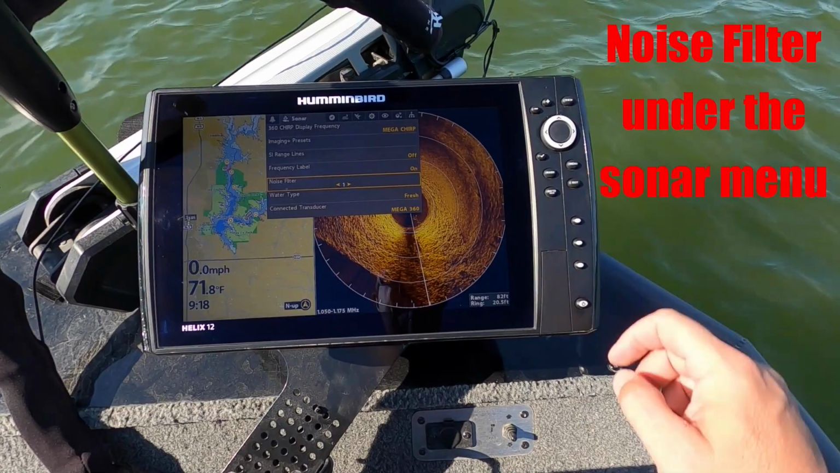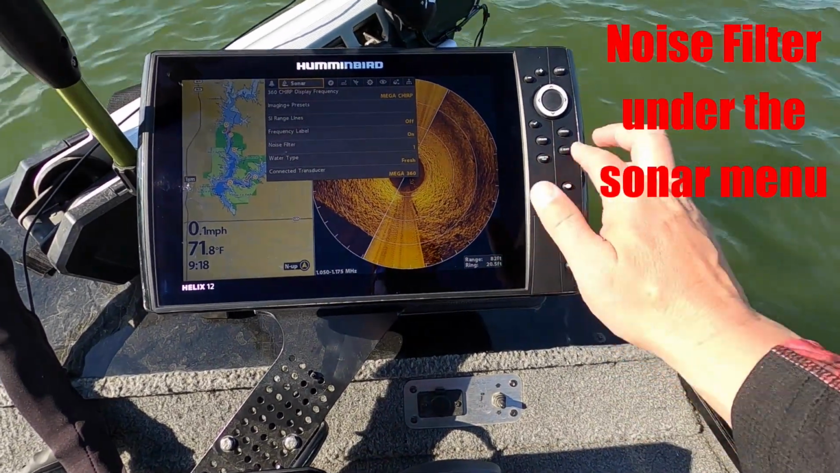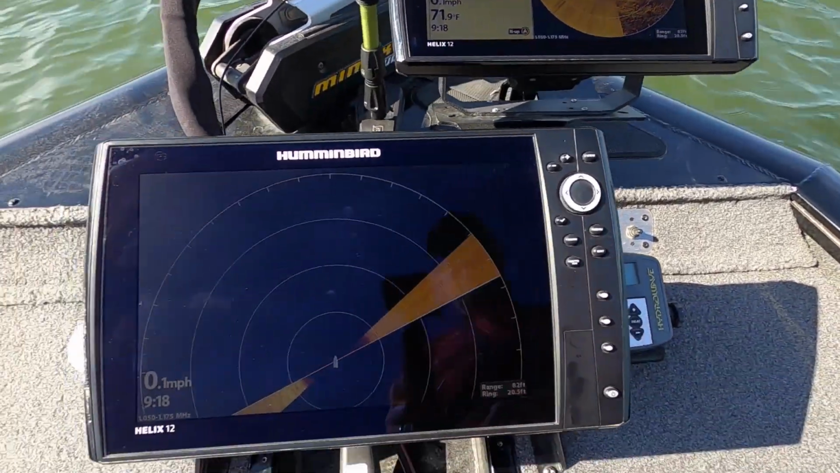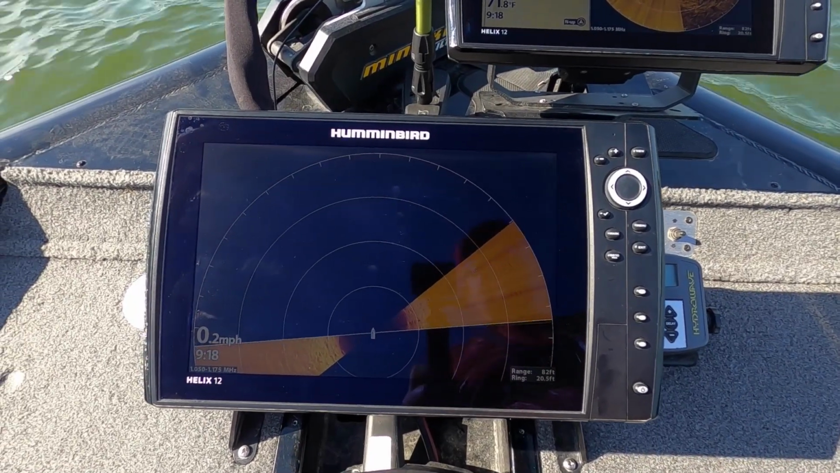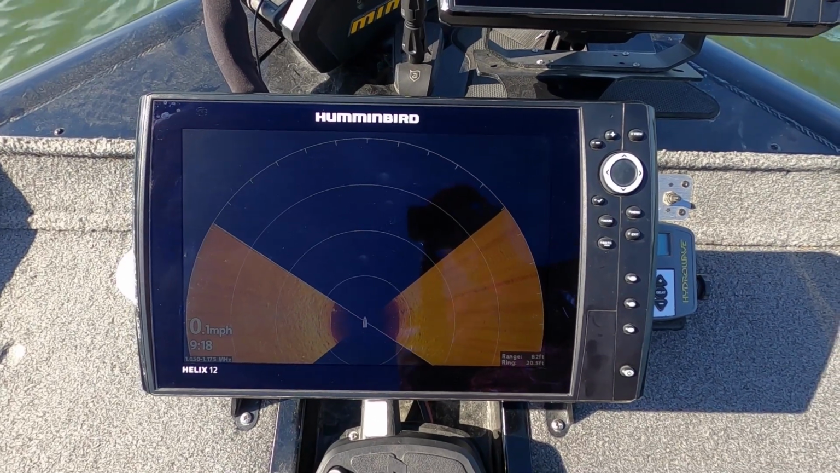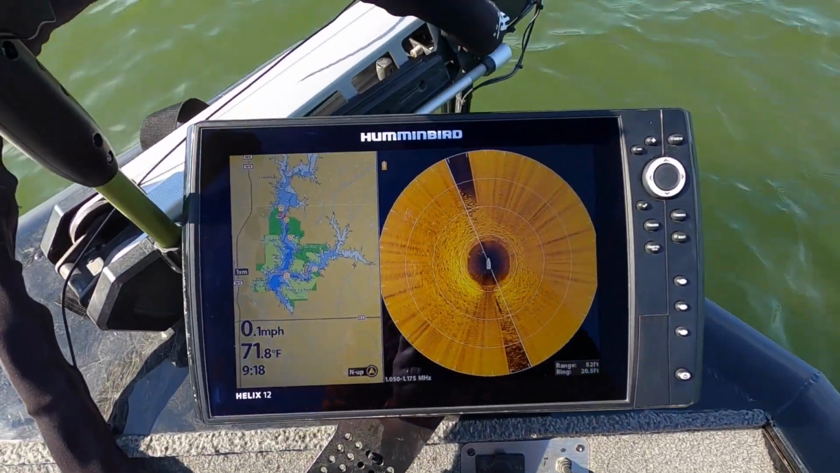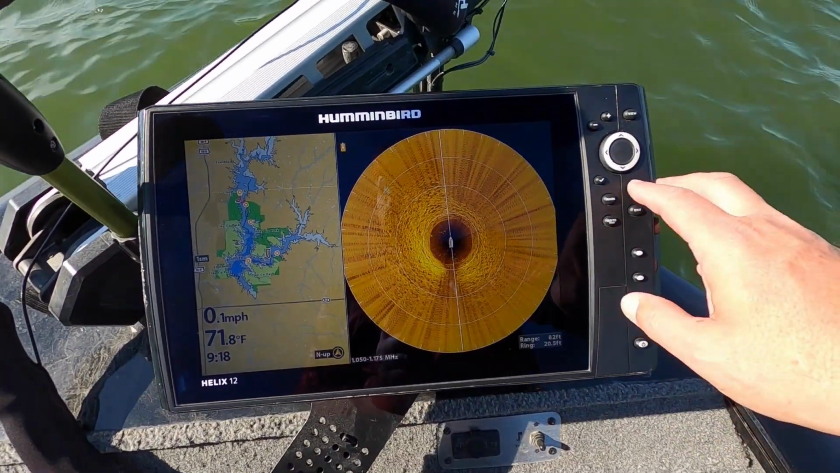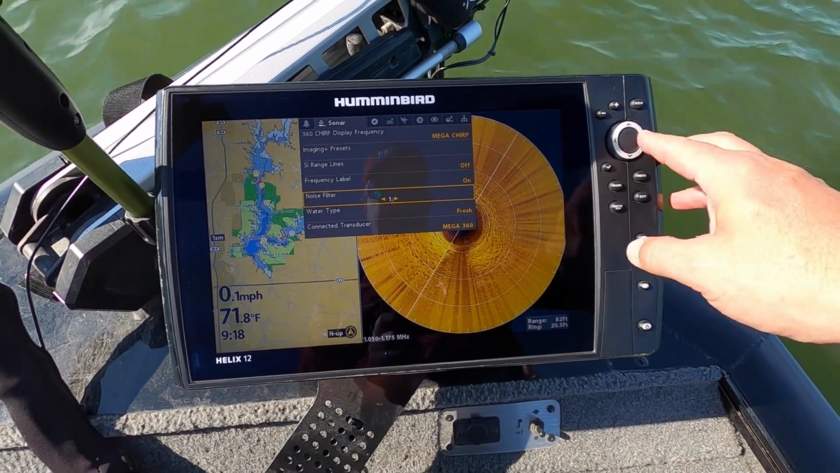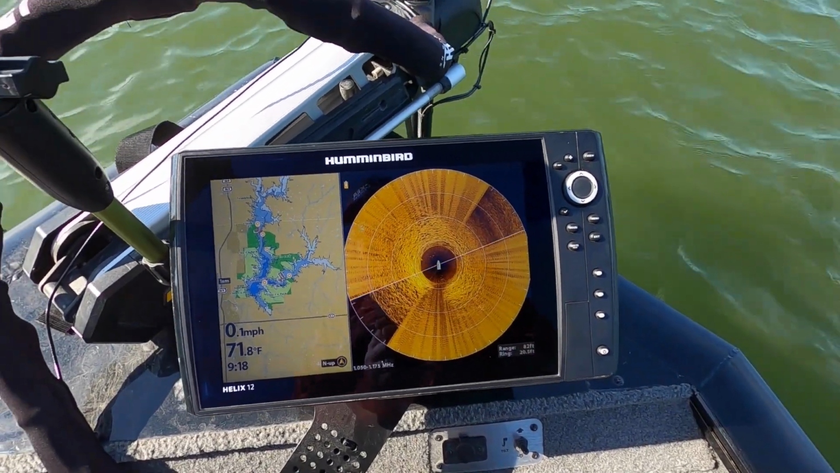Mine was set at a default of 1, and the minute you go to 1, as you can see on both units, we get interference from the trolling motor on both units. But if we go in, move noise filter to number 2, it clears it up.